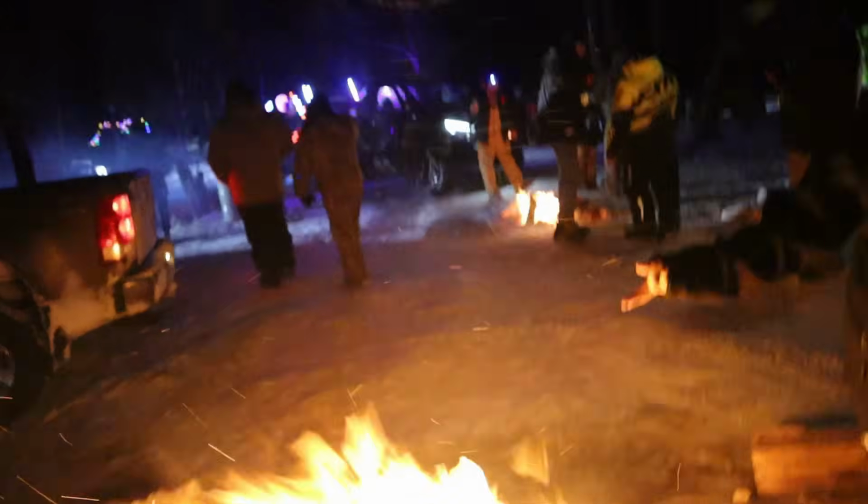Alright, we just got up to the Sand Bowl. It is pretty cold out here. We got a couple fires going, one over there, one here. There's one on the other side. There's one up on top of the hill. I currently have a glove on, so I can't zoom the camera in.